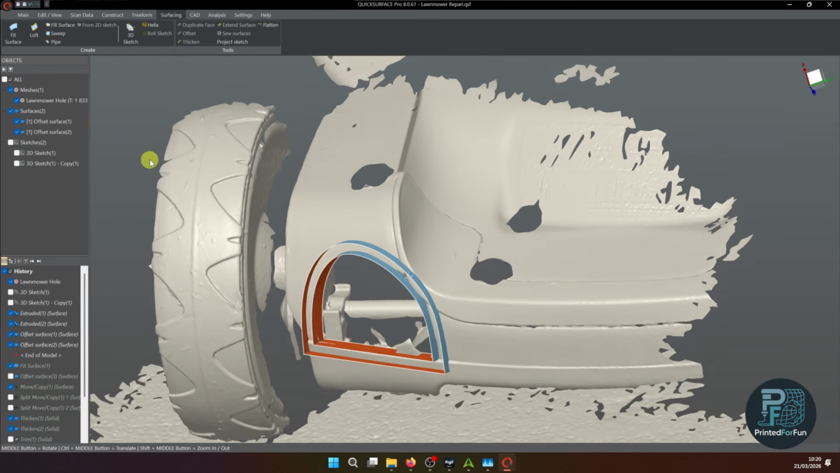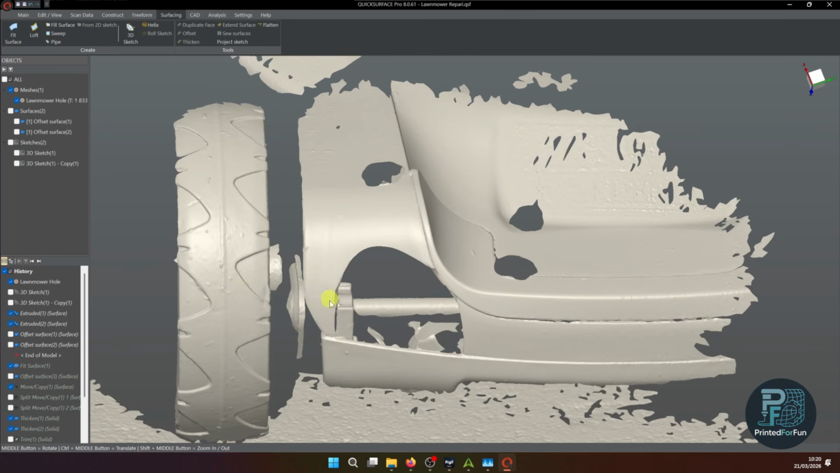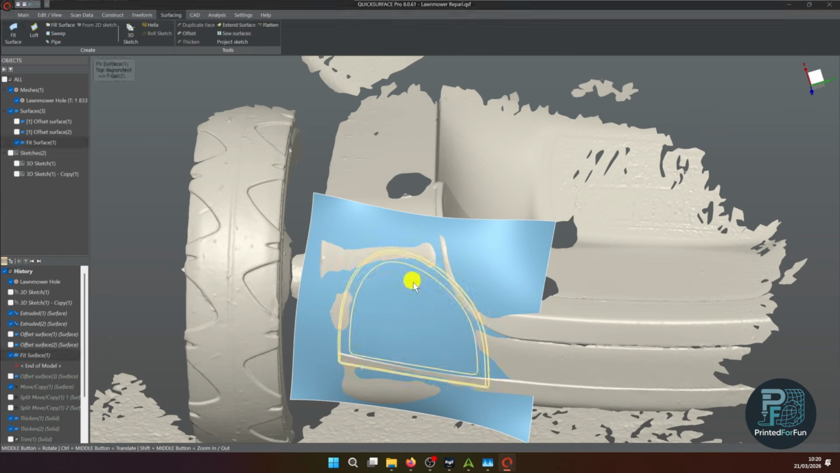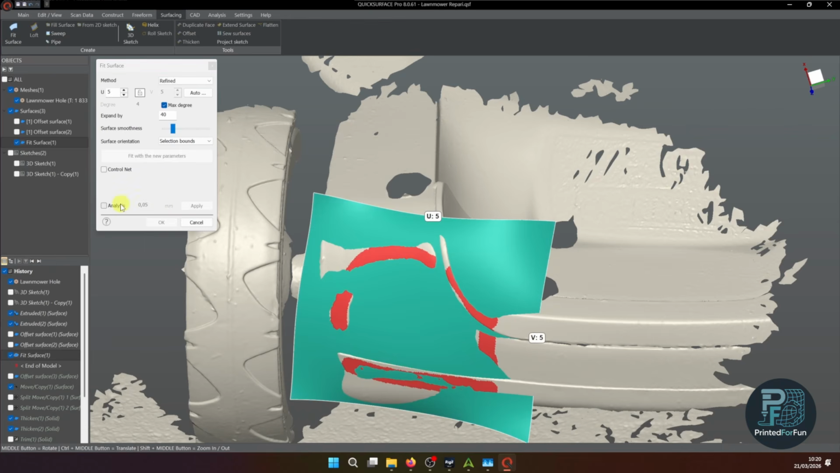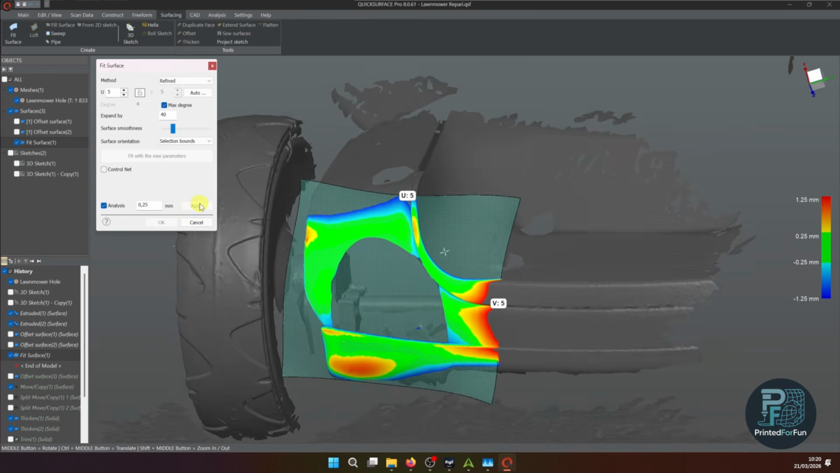And now is the actual interesting part. So let's hide these two surfaces. I need a nice fitting plane to cover the hole and also to fit on the lawnmower itself. And for this, I just use a fit surface. And if I now go on the fit surface, I can analyze. I use the analysis functionality, maybe to a 1/4 millimeter. And it looks quite good.